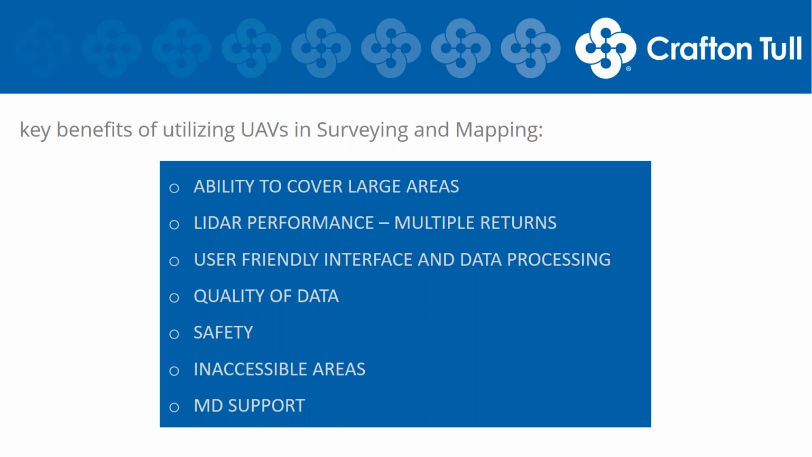The quality of the data that we're seeing is unparalleled. With the SICK LiDAR unit, we're getting multiple returns, so we're able to penetrate the canopy and then get some lower vegetation and then get ground data as well in some pretty heavy timber. We've worked with other UAVs in the past, but what we're seeing from the MD-1000 is superior to what we've gotten in the past. We've had positive feedback from our design team and our engineers here at Crafton Tull, as well as other engineering firms that we've done work for.